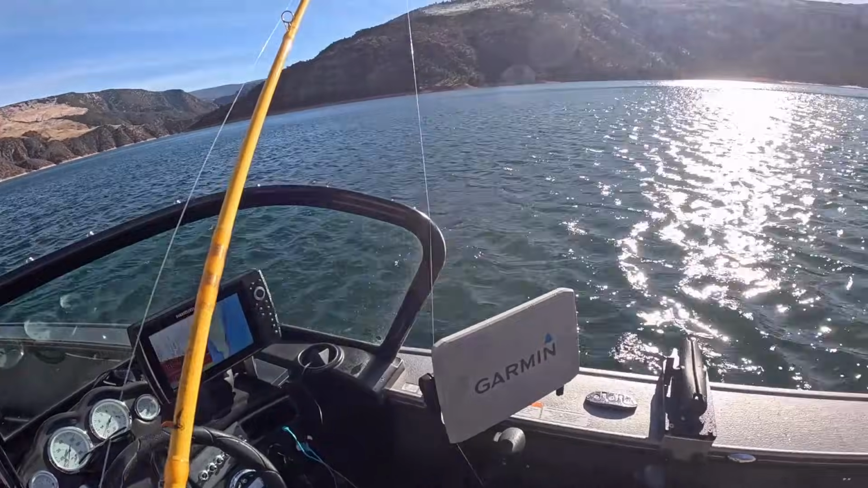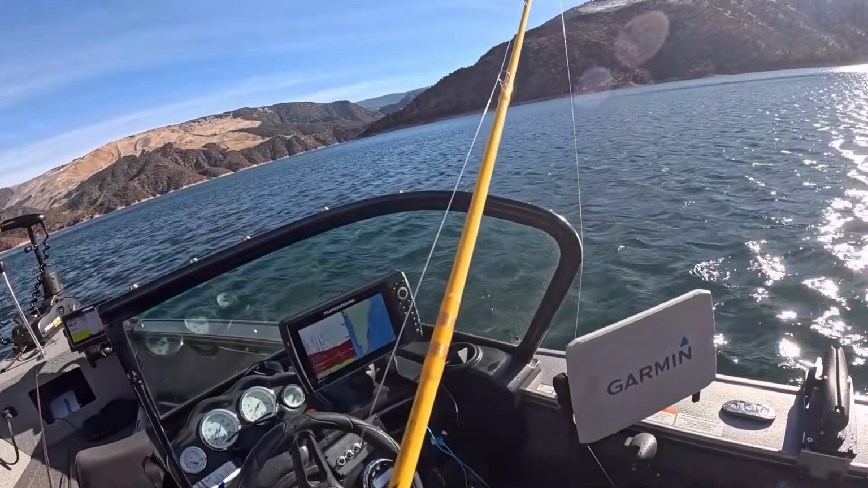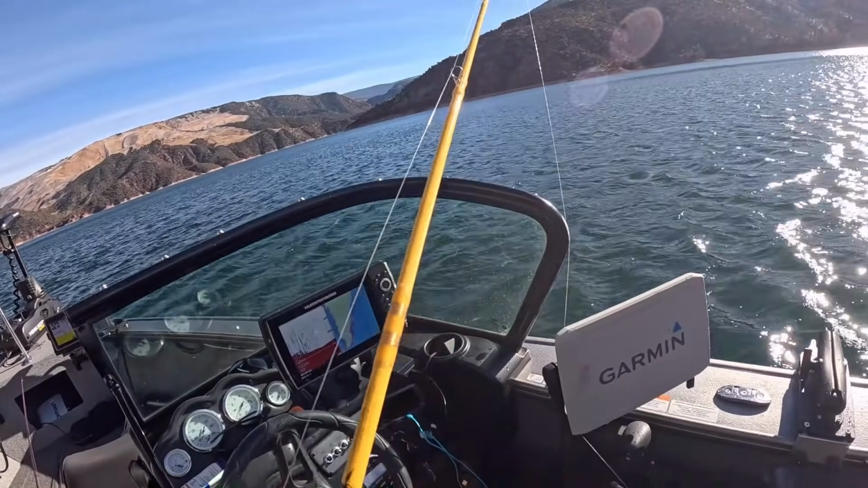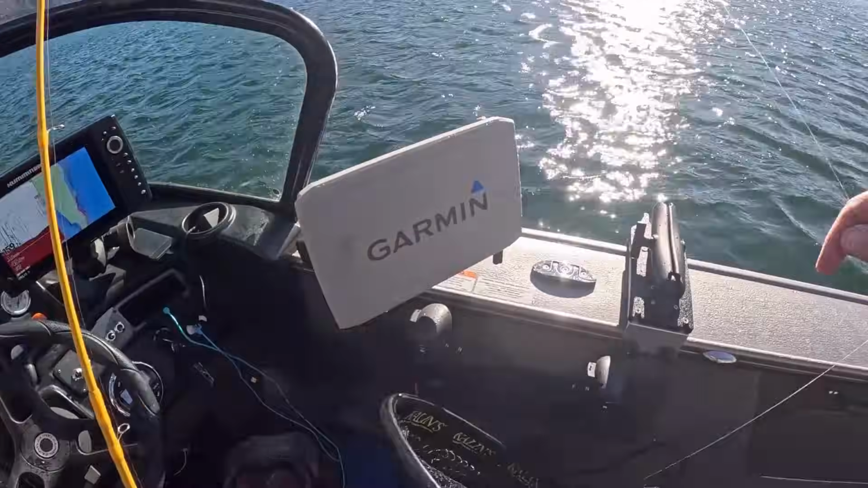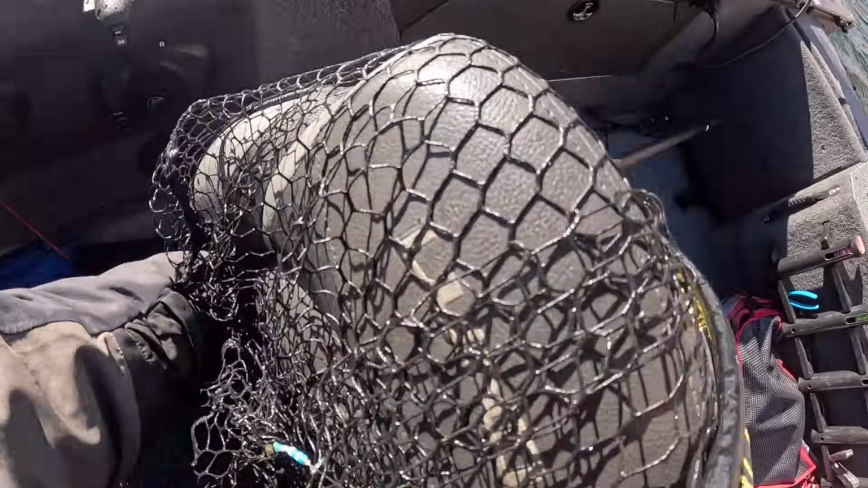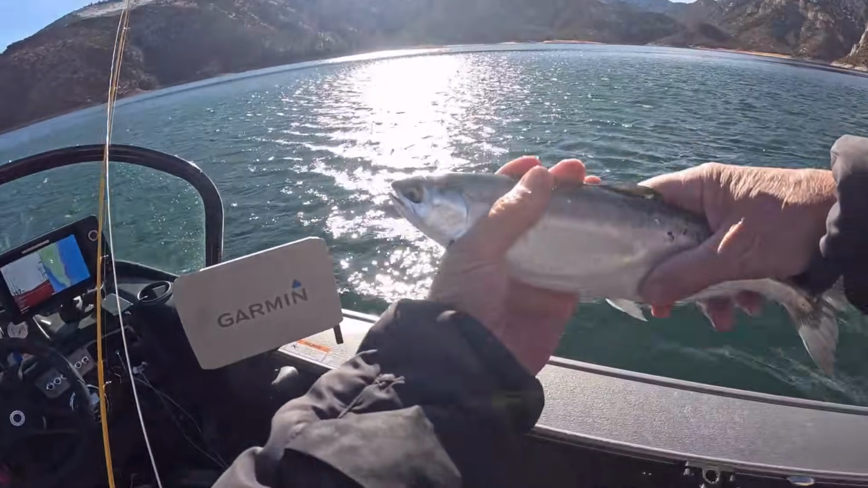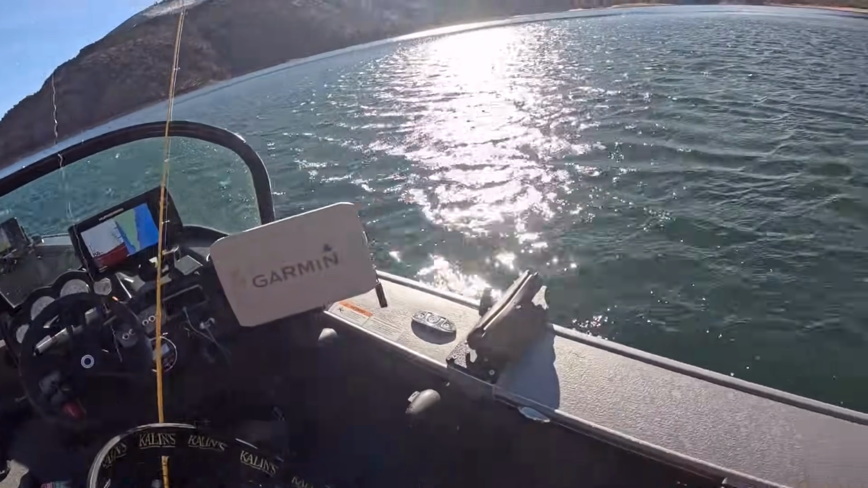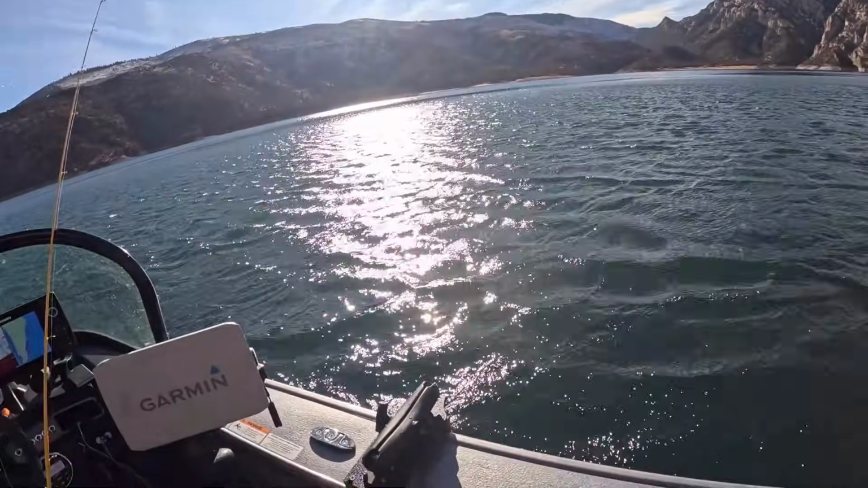Push the stow button on my trolling motor, which was not a good thing to do, especially when I've got a fish on. So we'll get this one taken care of. Oh, he's already out. That's good. Nice little coke. That does it for my limit. Not a second too soon because the wind is just hellacious right now.